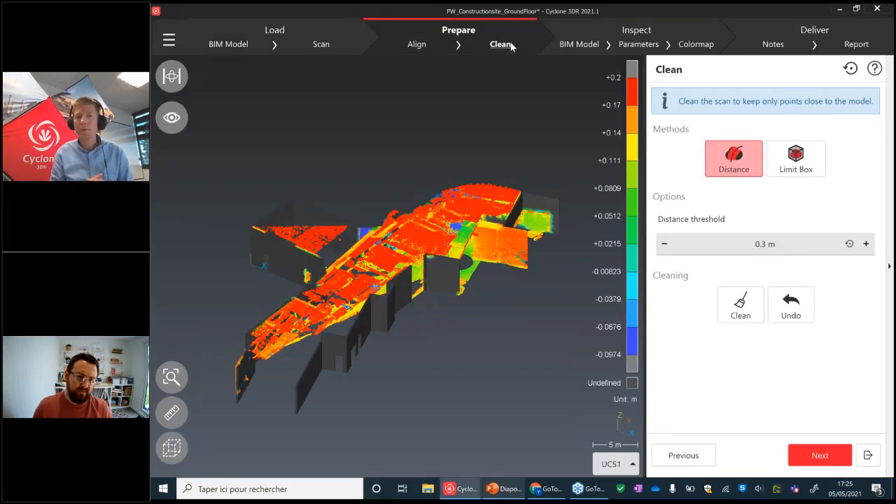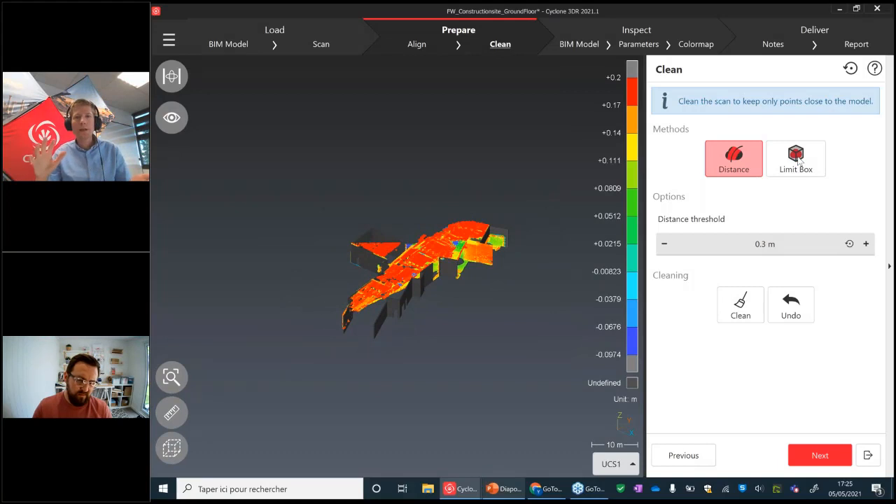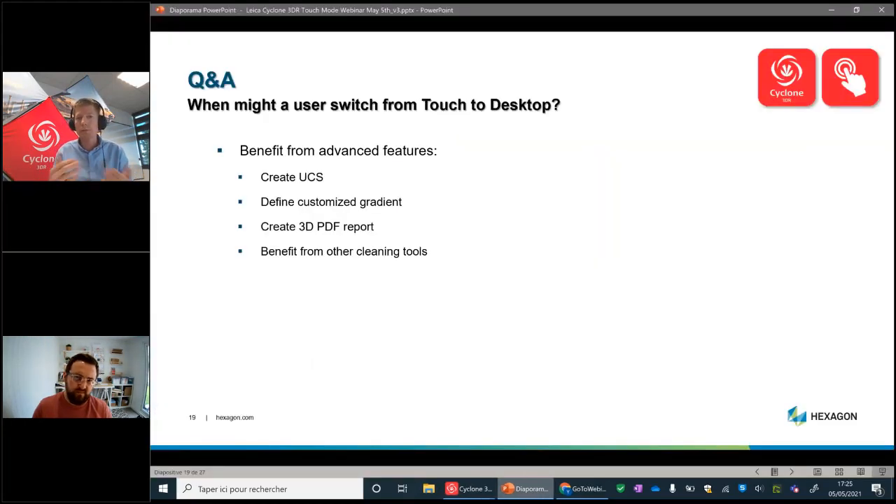In the cleaning part of the workflow, two possibilities are provided: cleaning according to distance, and using the limit box. I don't have a limit box here, but there are the two features to clean your data. But you may want to use other automatic tools in the regular desktop application, or even the clean separate tool. We tested it, and we can get good results working on a touch screen. So that's really great. And more, of course.